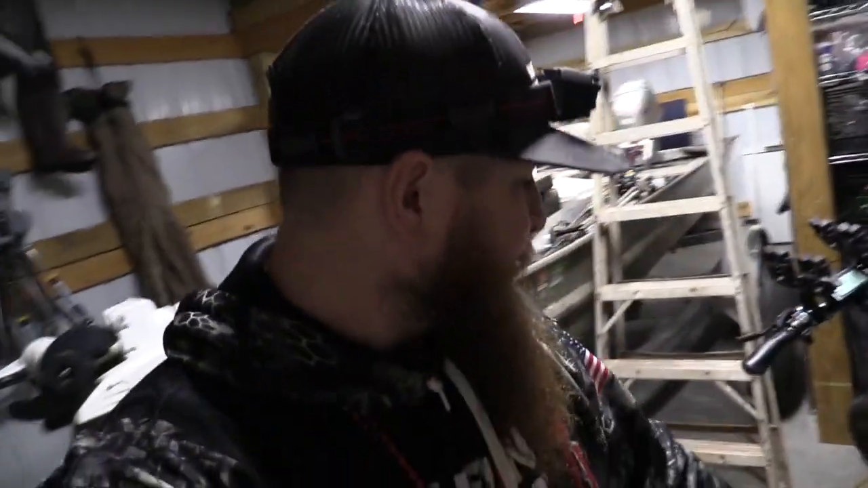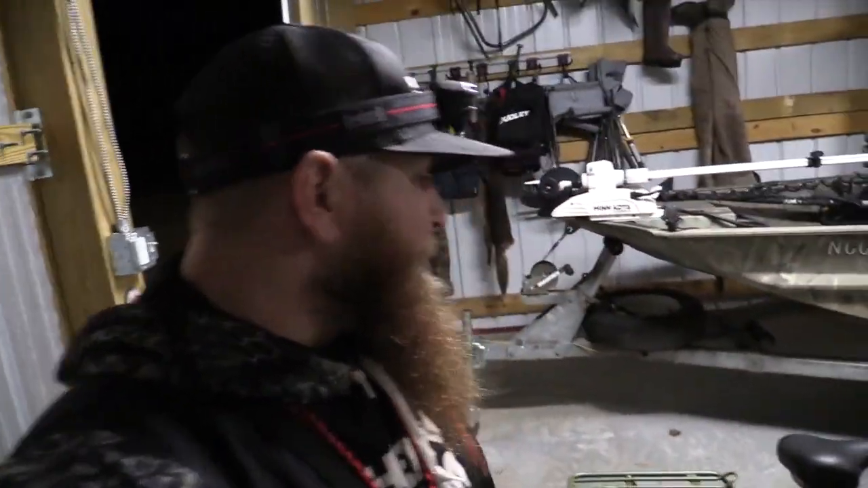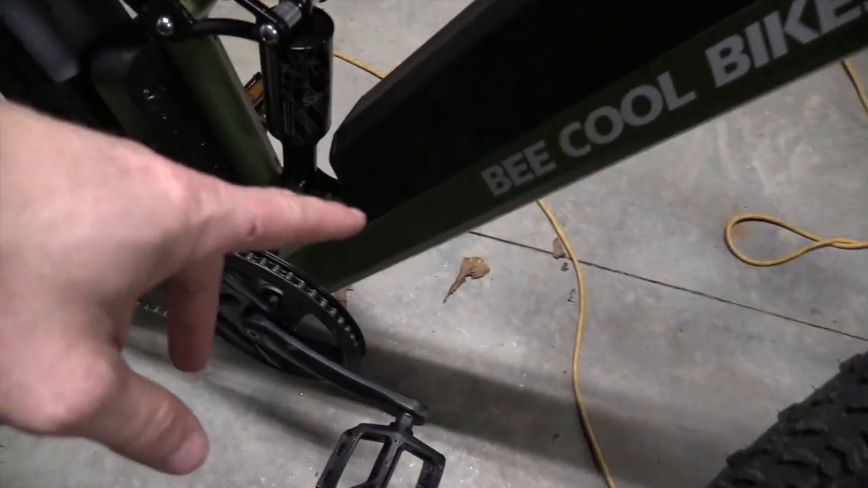But this is a super cool little e-bike, made by a company called Be Cool Bikes. Kind of cheesy, but I'm telling you, for the price point of an e-bike compared to what some of the other e-bikes are on the market, you can't beat this thing. For about 15 to 1600 bucks, you gotta absolutely love it. This thing's got about a 40-mile range if you're on flat ground.